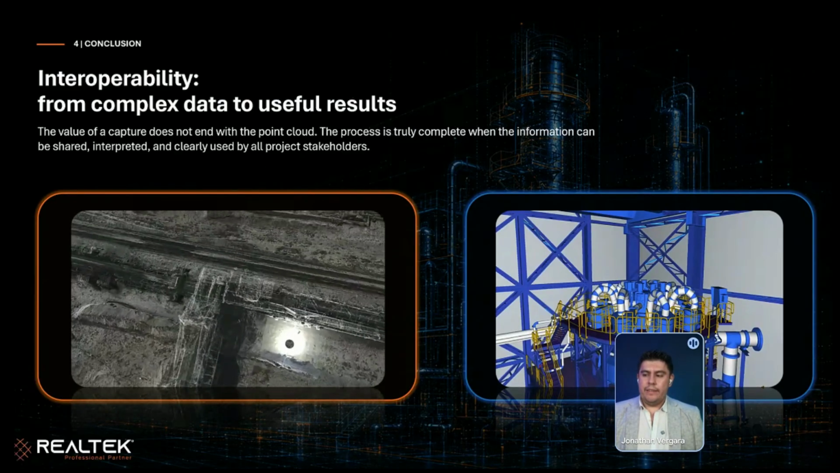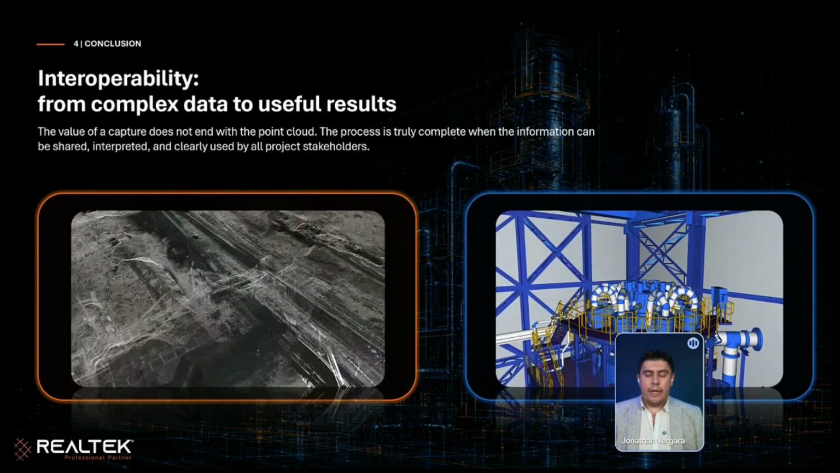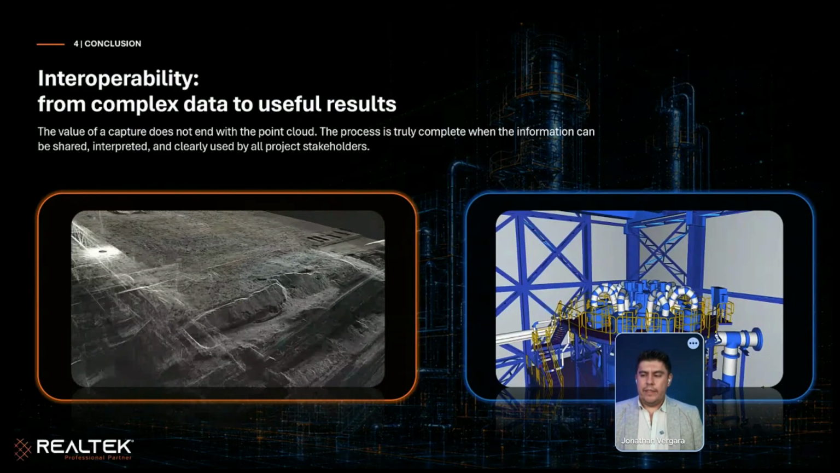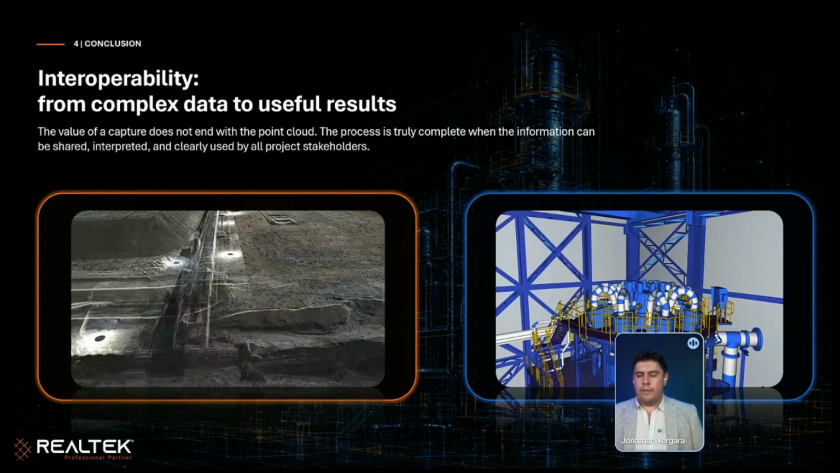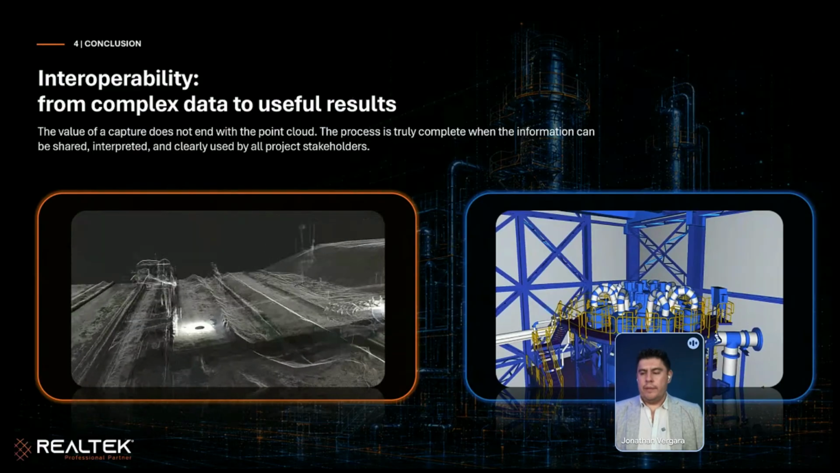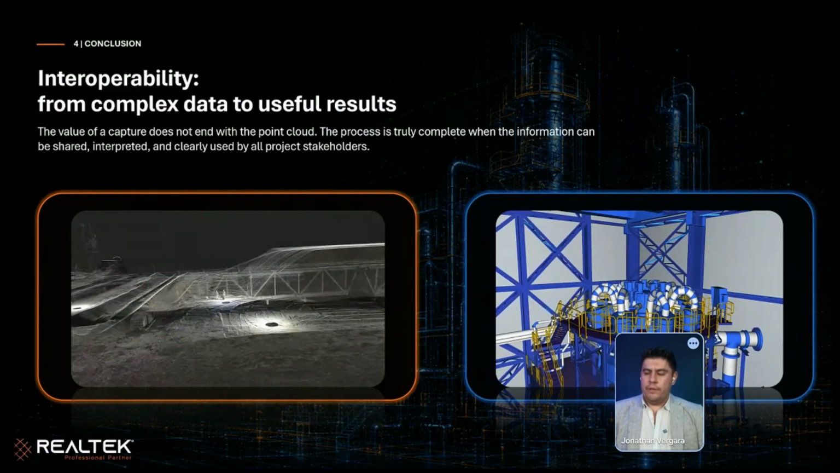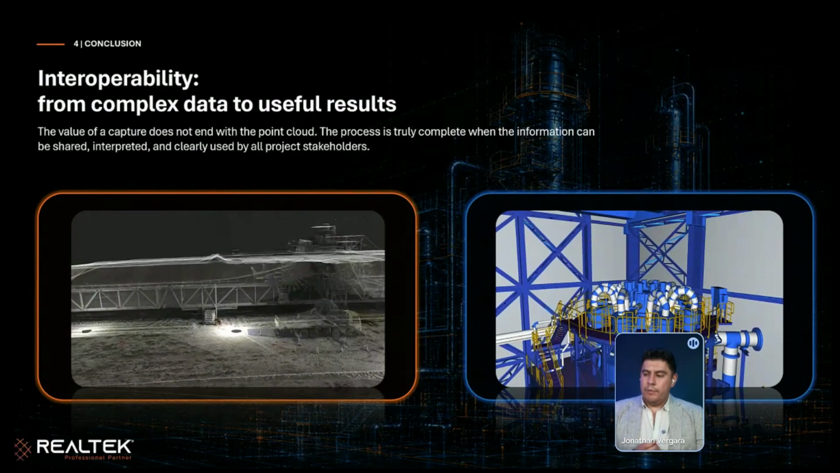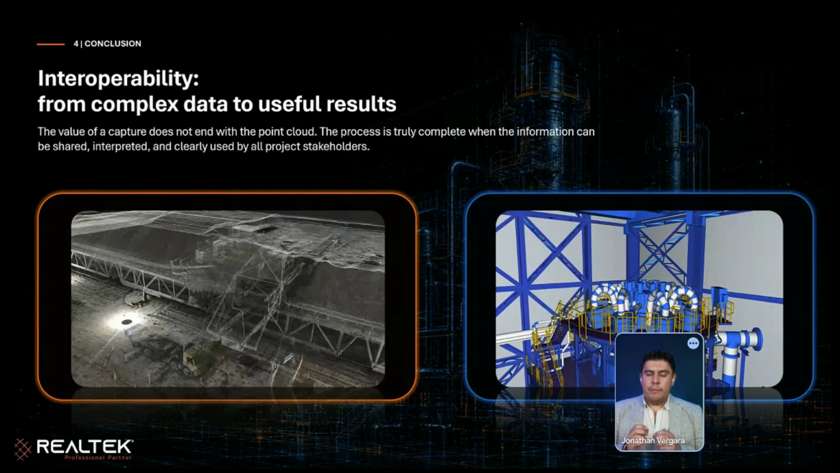We use terrestrial laser scanning only if we need more accuracy and more detail. This is not so common. It all depends on the goal of the project, or the goal of your work. But we use it only in some cases.